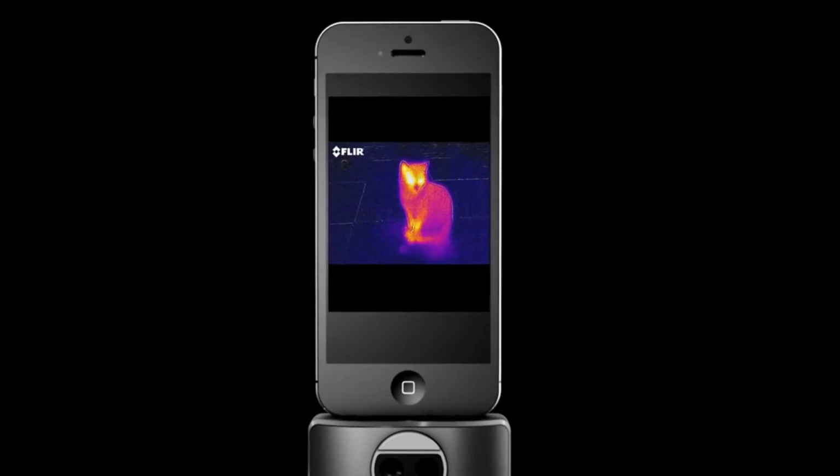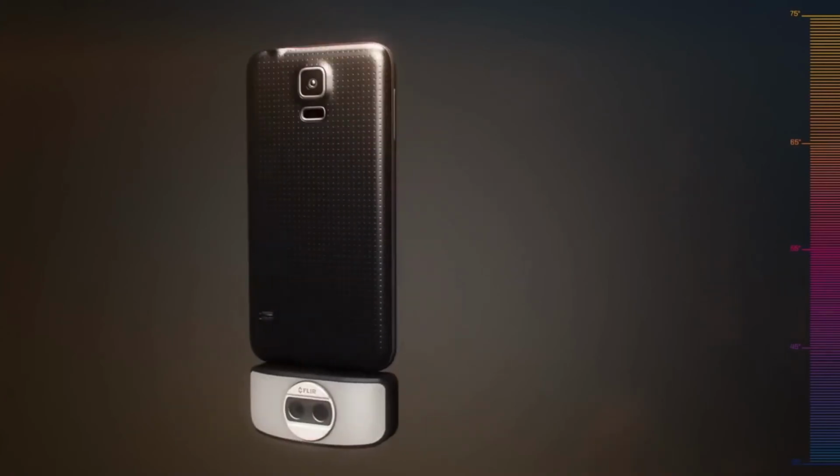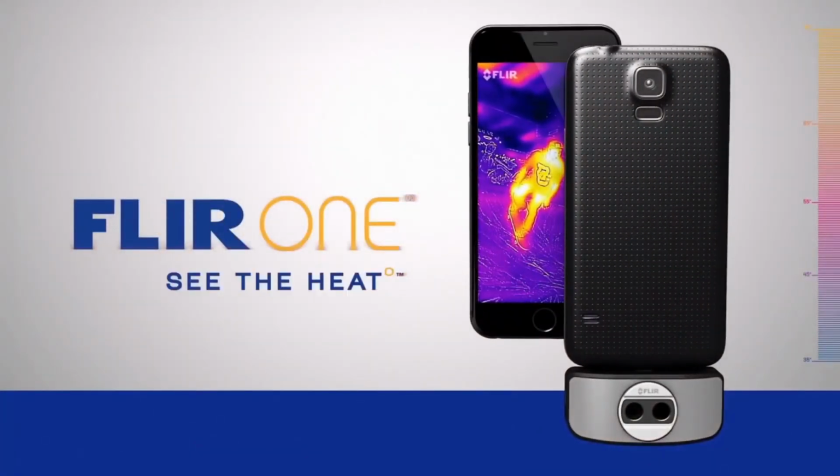There's a lot more to the world than what meets the eye, and FLIR ONE is your portal to things unseen. How much you discover is in your hands. FLIR ONE. See the heat.